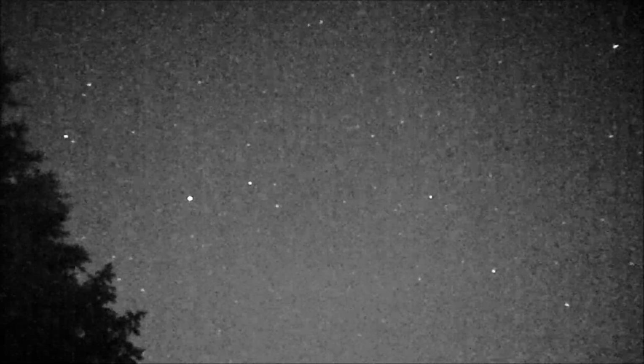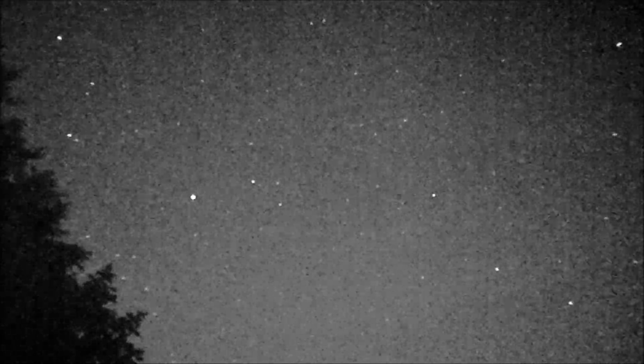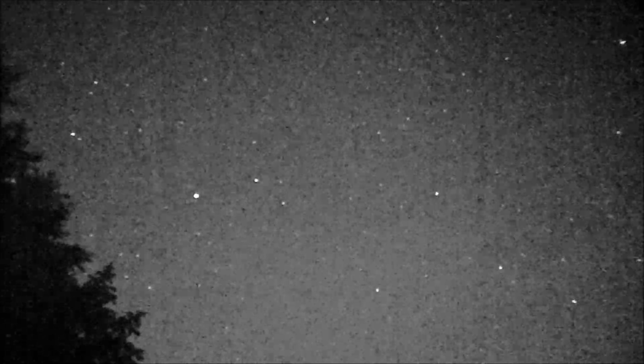Now I see all these little dim guys flitting around. I did not see them visually. I saw Arcturus, which is that bright star. The 3 stars in a triangle next to it, I saw that. And those other dim stars, I really didn't see them because of the sky glow. But this thing sees into infrared, and it cuts through sky glow. See, I just jiggered the camera to move it over a little bit. And those flashes, those are cars driving up and down my street, and they're illuminating that tree.